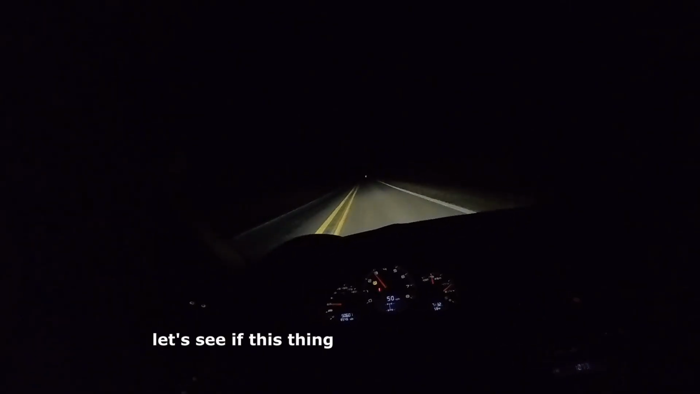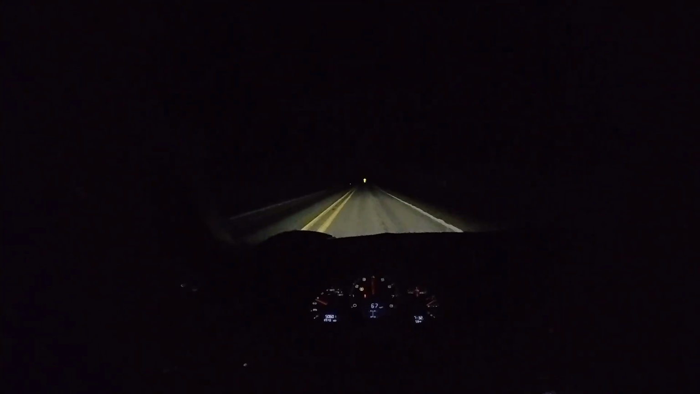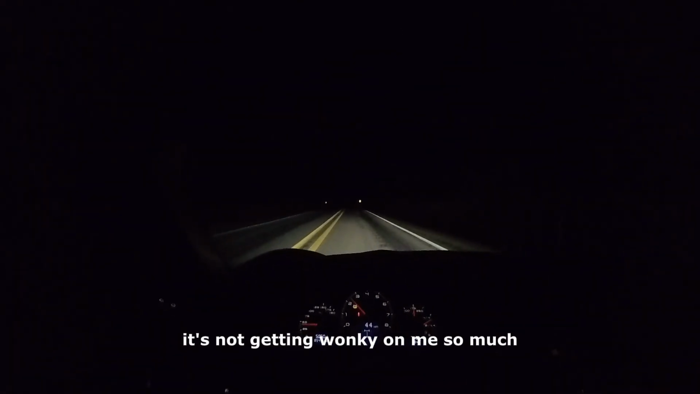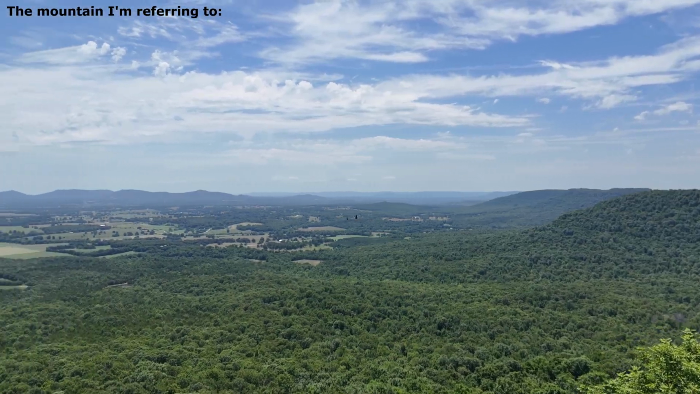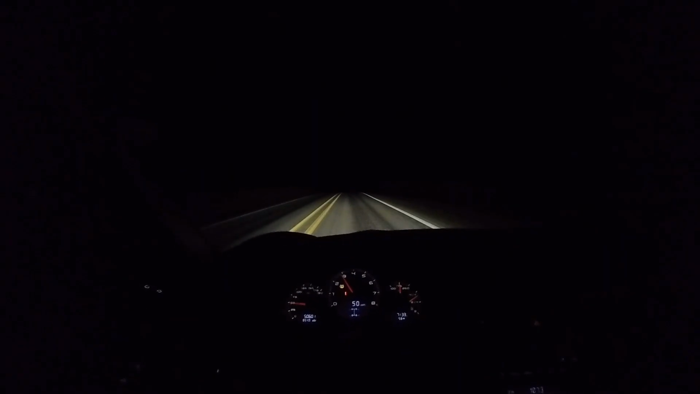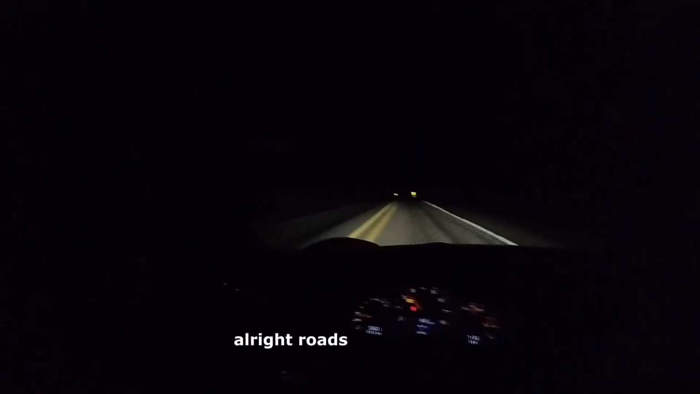Let's see if this thing's still wanting to rotate. That's a little better. It's not getting wonky on me so much. I don't really trust it though. I don't want to end up off the side of the mountain, you know. Alright, road's a little wider.